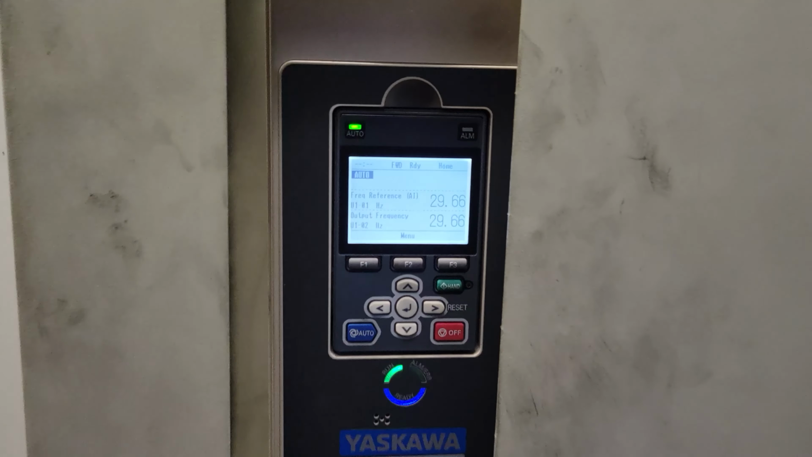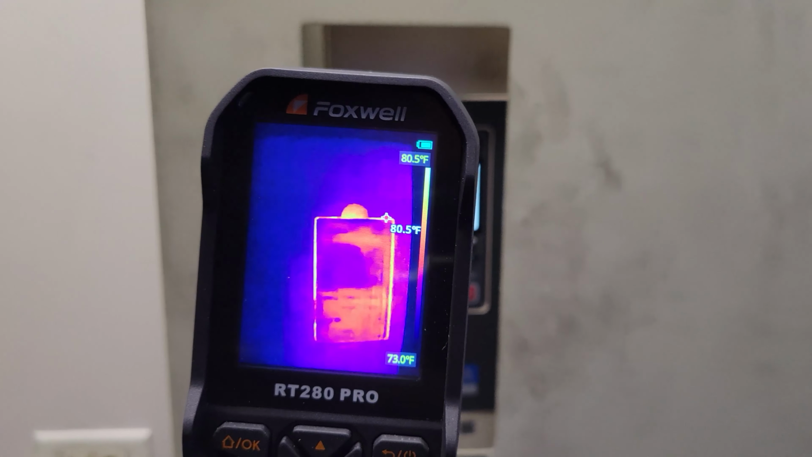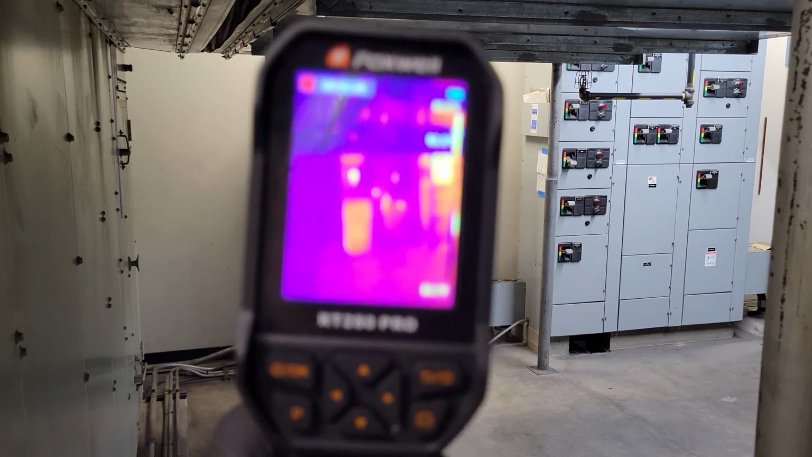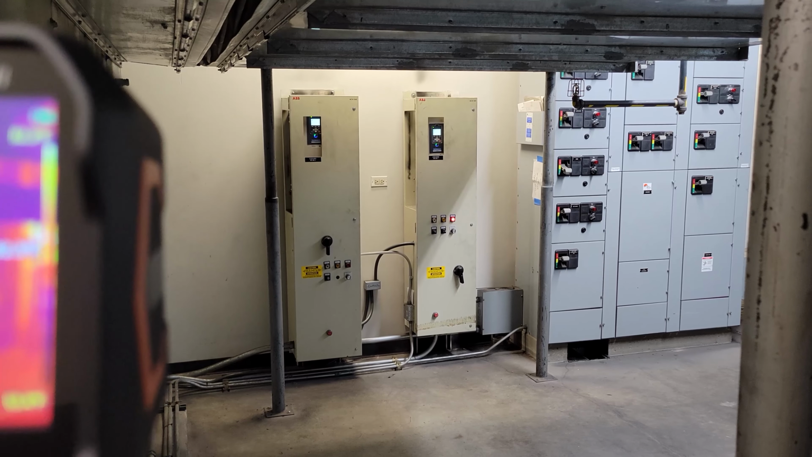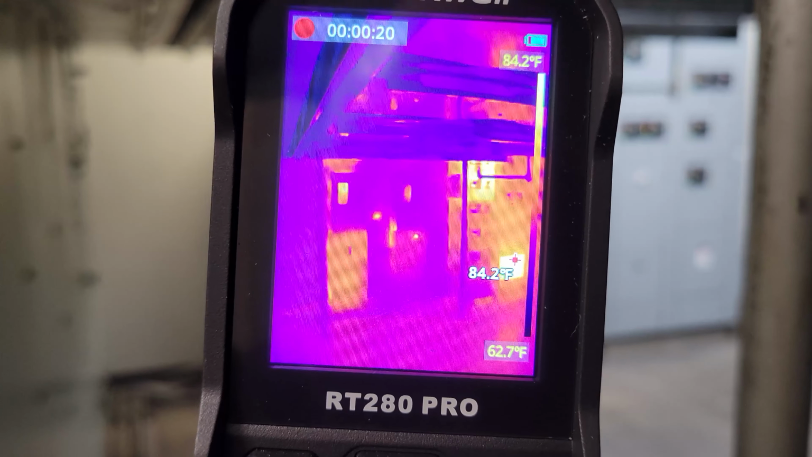So here we've got an issue. We've got a drive that's saying that it's running. The drive is hot, but if we go over here to the motor, motor is cold. So that means we definitely do have a problem with that drive. And you can also see that we are not producing heat in the bottom of the cabinet. But that drive really shouldn't even give you any kind of a reading if that motor is not moving, because it should provide at the very least some kind of a feedback.